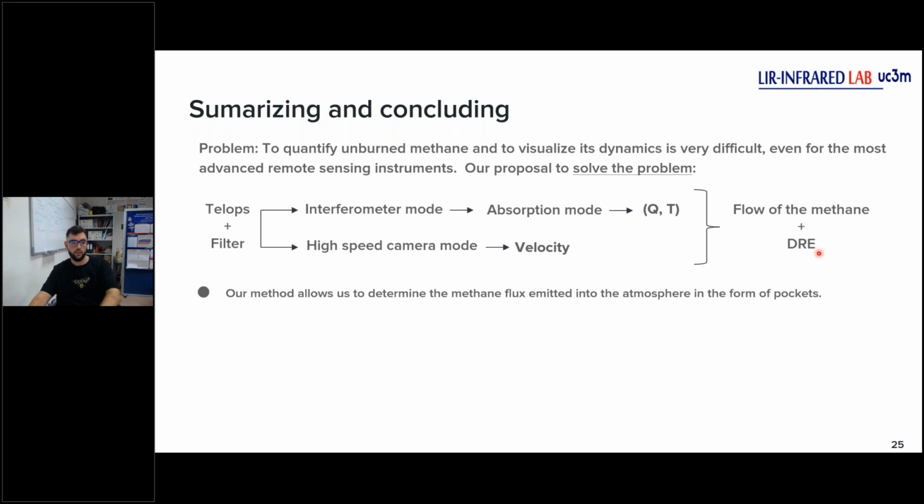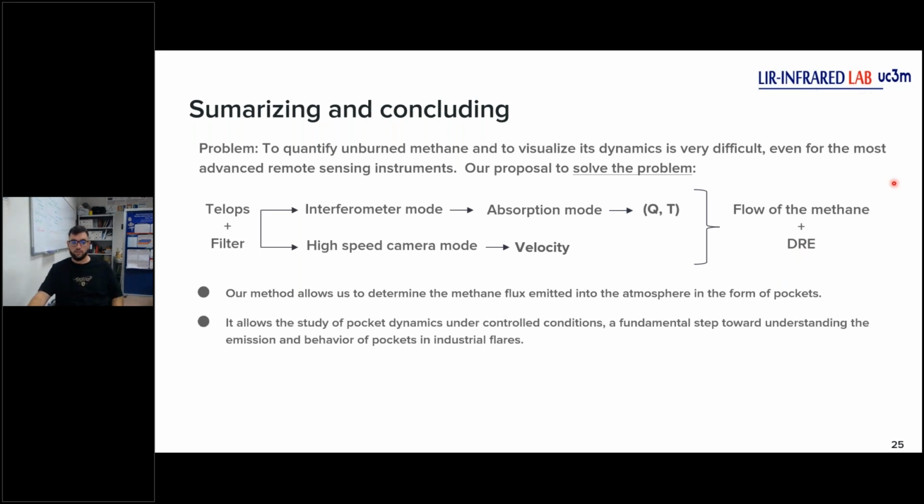With that, our method allows us to determine the methane flux emitted into the atmosphere in the form of pockets. An important result, it allows the study of pocket dynamics under controlled conditions, a fundamental step toward understanding the emission and behavior of pockets in industrial flares. Next, we have obtained an upper bound of the destruction removal efficiency value, a variable of great importance in the industrial sector.